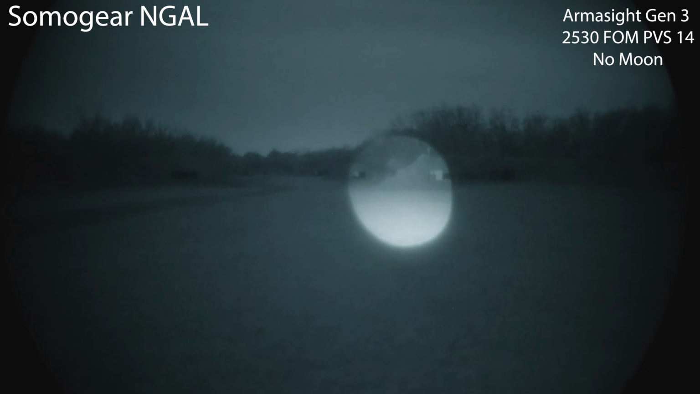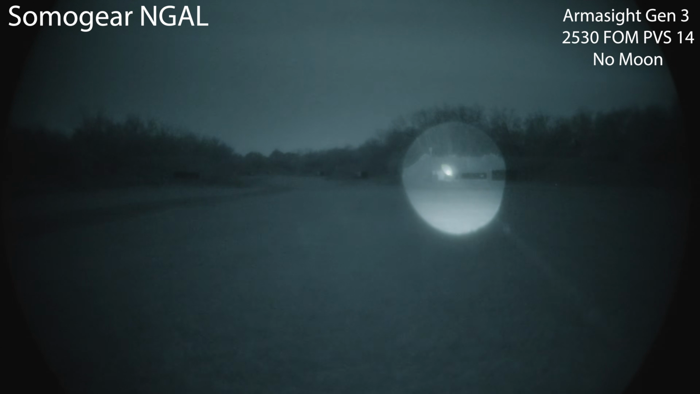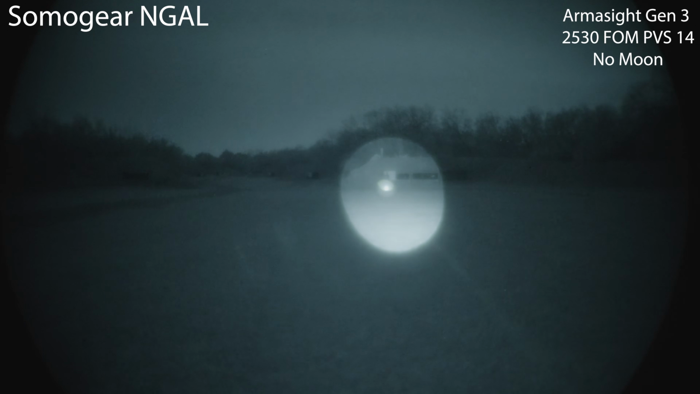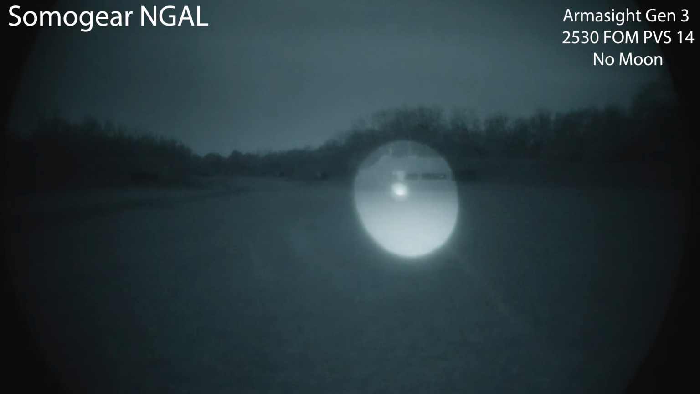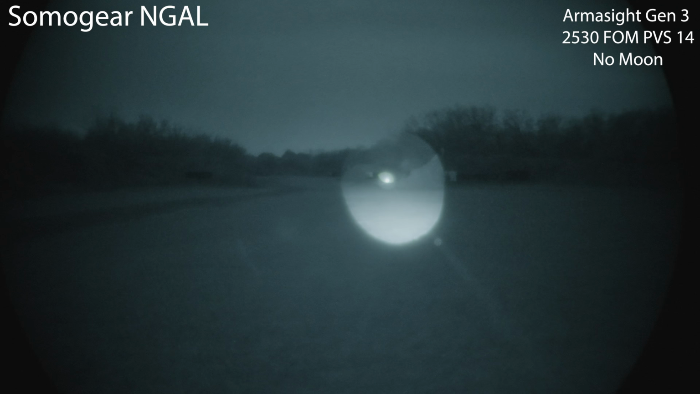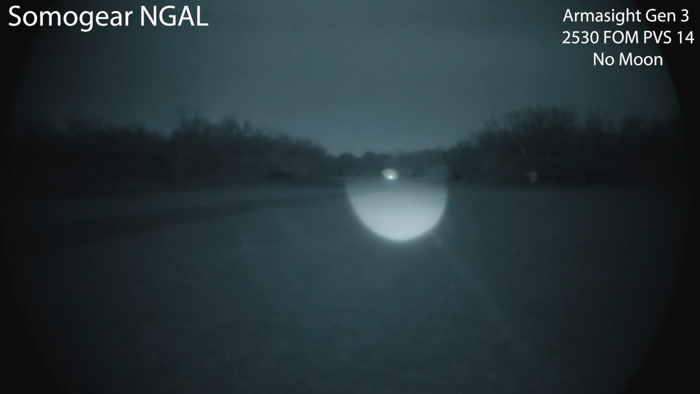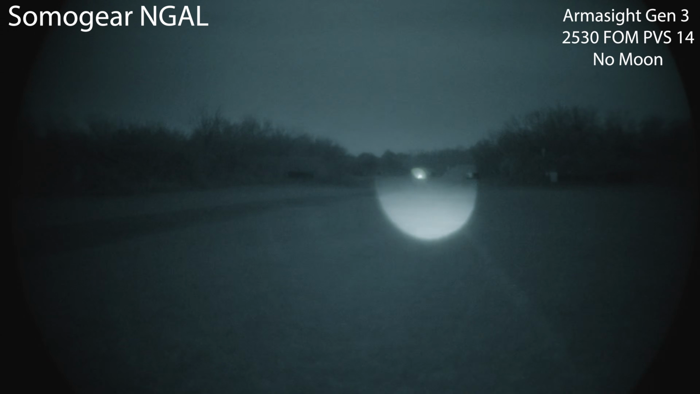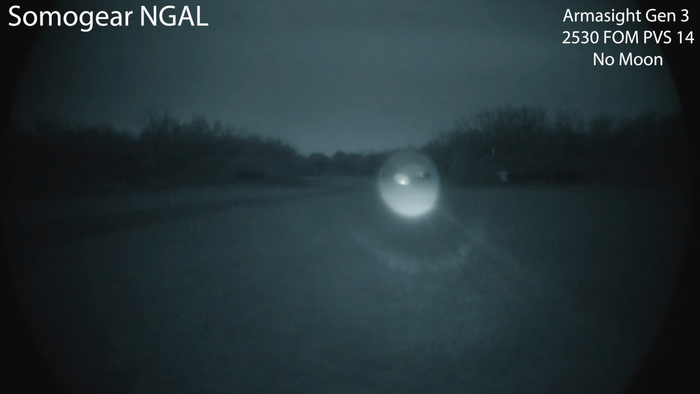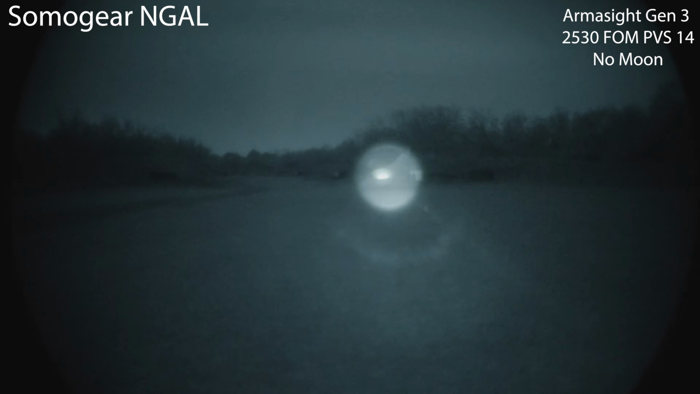And we're gonna go ahead and uncap the laser, and good God, it's almost too bright. So those of you guys that think you want the stupidest, brightest lasers, this is what you get. Just overpowering, it blooms. Not super usable when you get into these output ranges, personal opinion, but there you have it. I'm gonna narrow down. Okay, that was the Somogear.